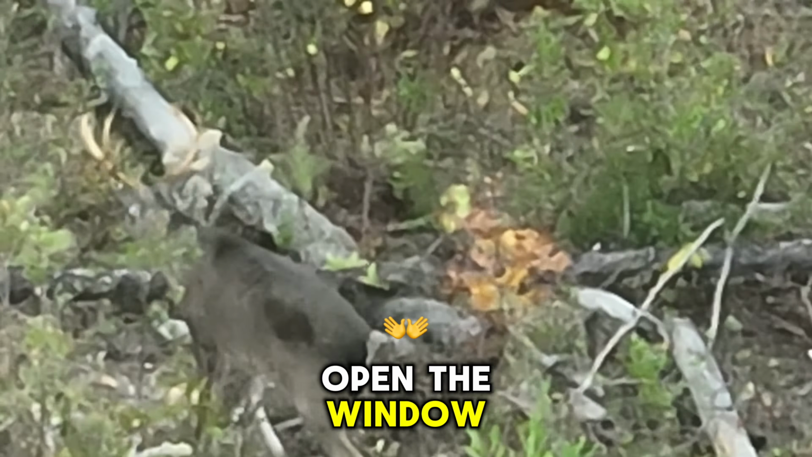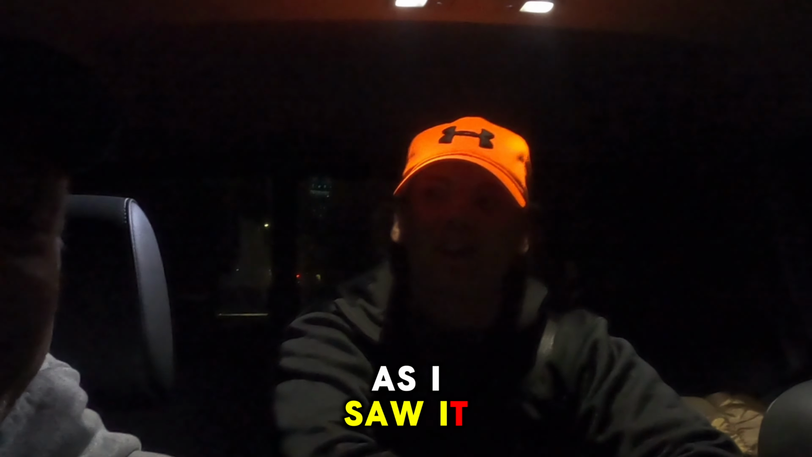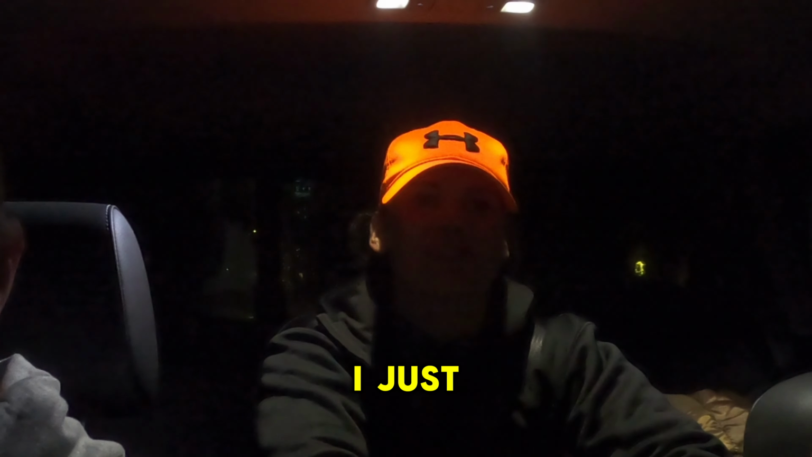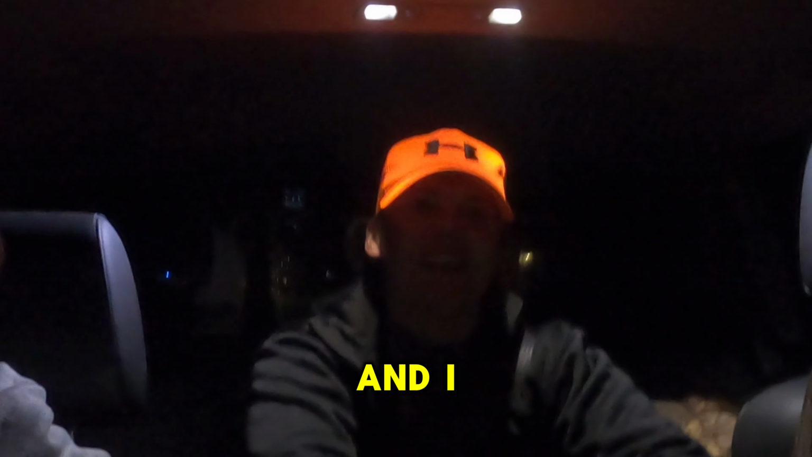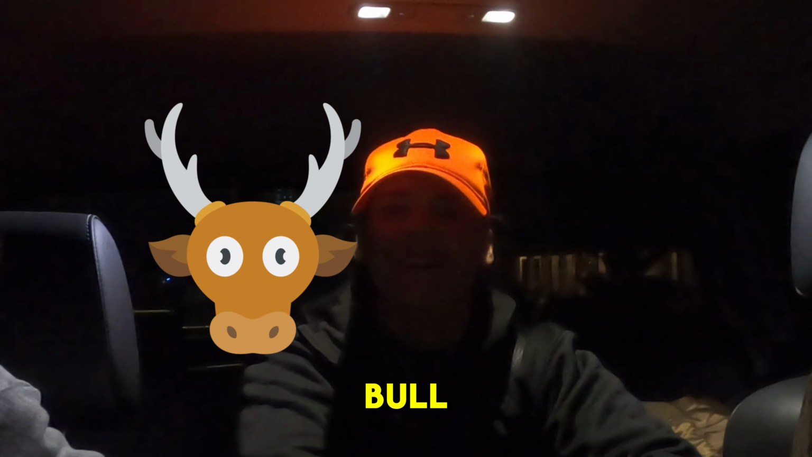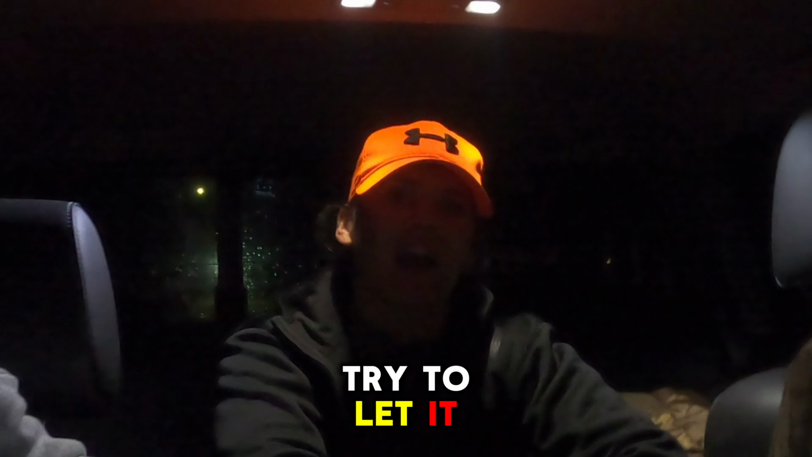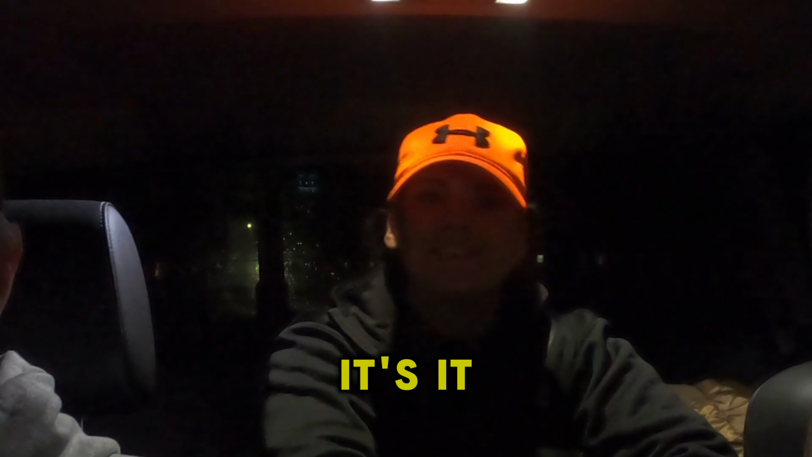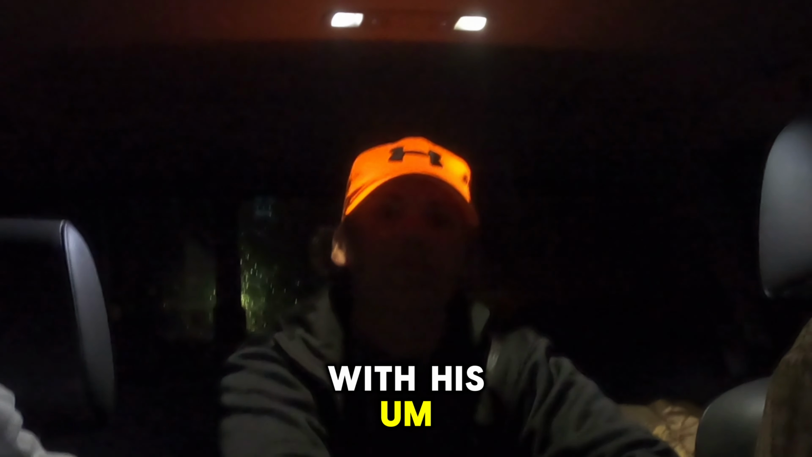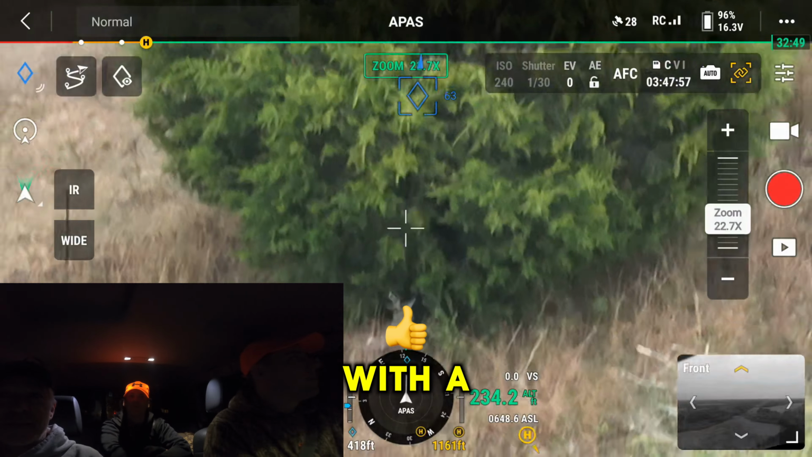As soon as I opened the window of the blind, it heard me, and it was just staring at me for like the past 5 minutes. As I saw it starting to ease its way back into the wood line, I just took the shot I could take, and it was a frontal shot. It wasn't a very good shot, and I saw it leap up in the air like a bull, and it hopped over the fence. I hopped out about 7:15, tried to let it die off a little bit, hoping it wasn't too far, but it ran off a little bit, and I waited on Nick to get there with his drone to help find it. And we saw it perched up underneath a tree with a pretty good injury.